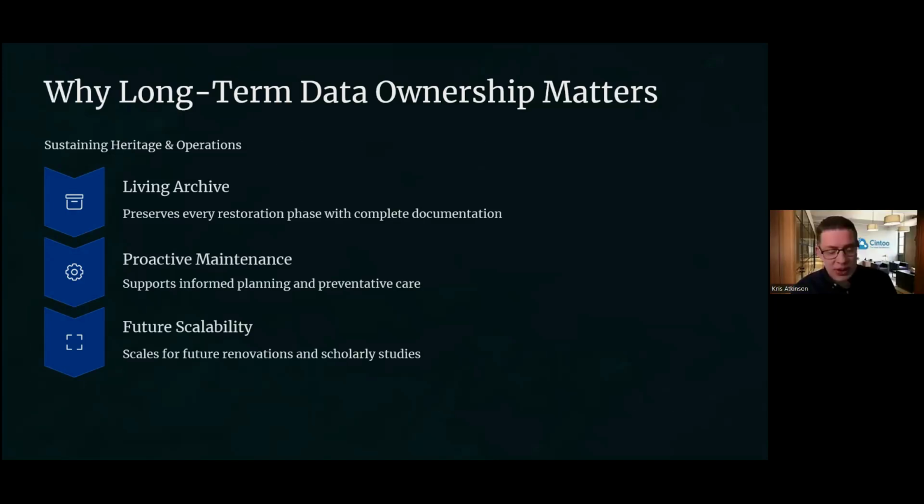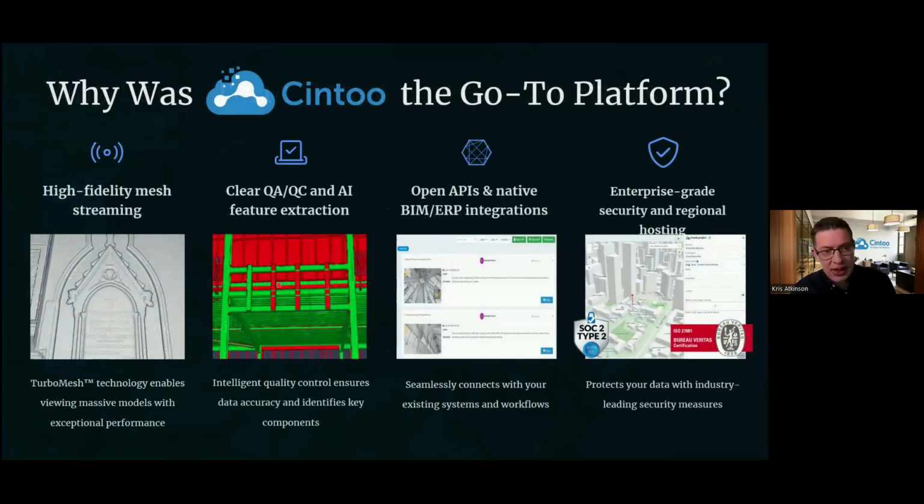Okay, so yeah, conscious of time a little bit, my apologies, in hindsight, we've mentioned Cintoo a little bit in this really important story, but just to put this out to both of you, what made Cintoo the right choice for this project?